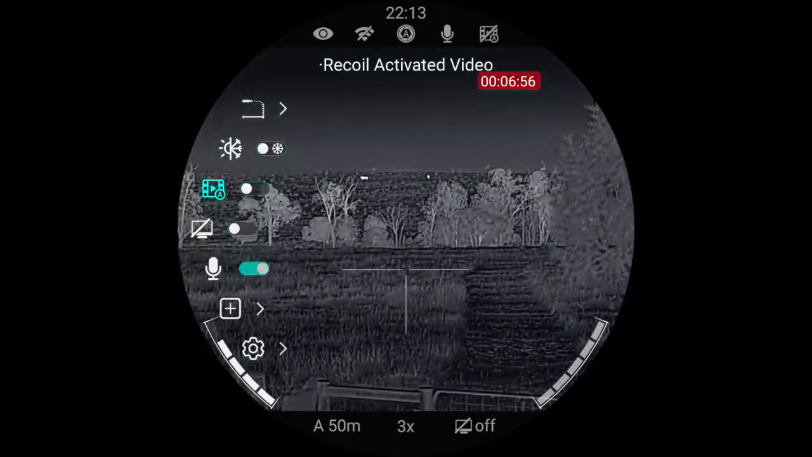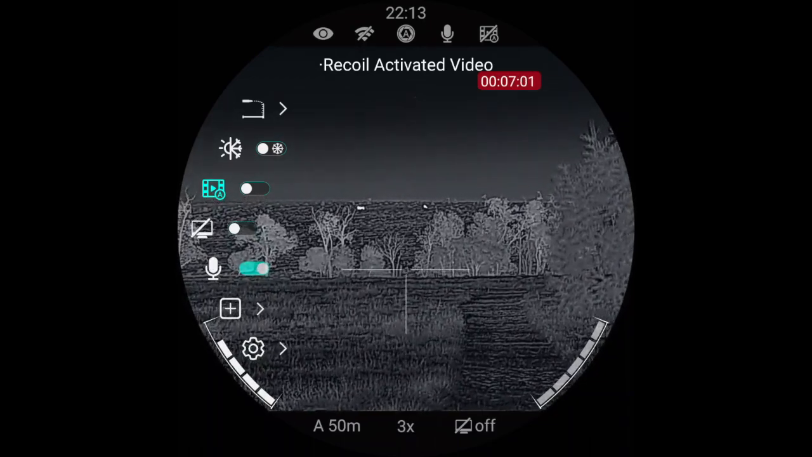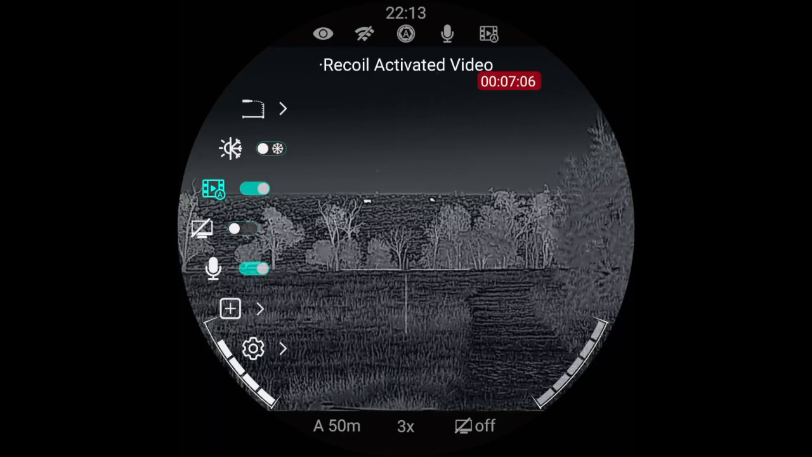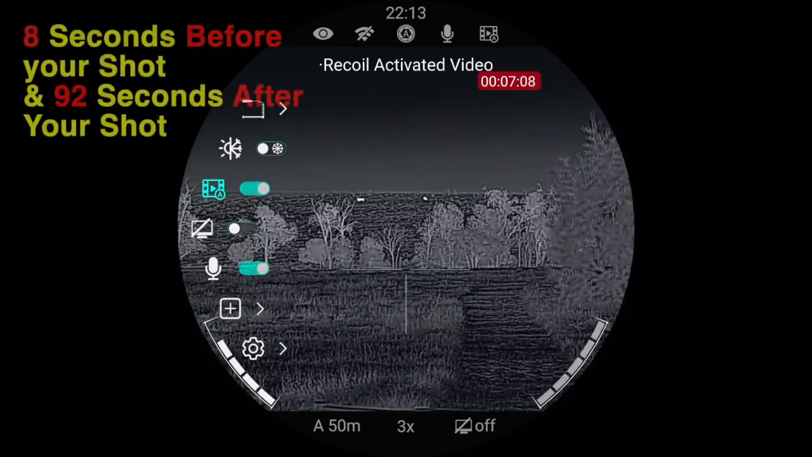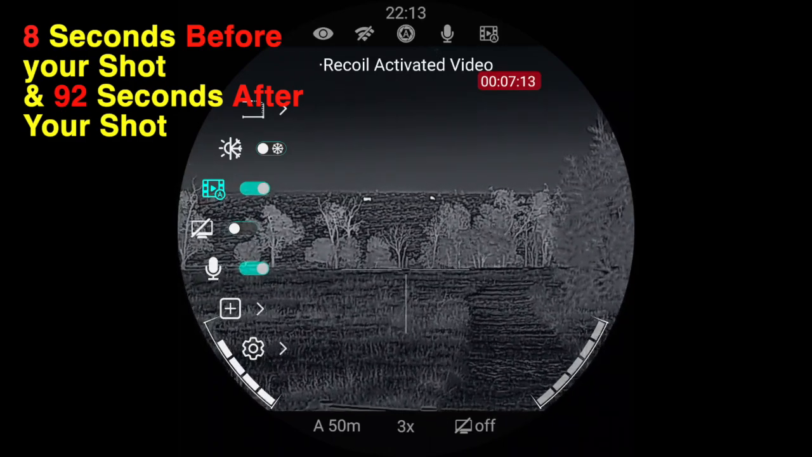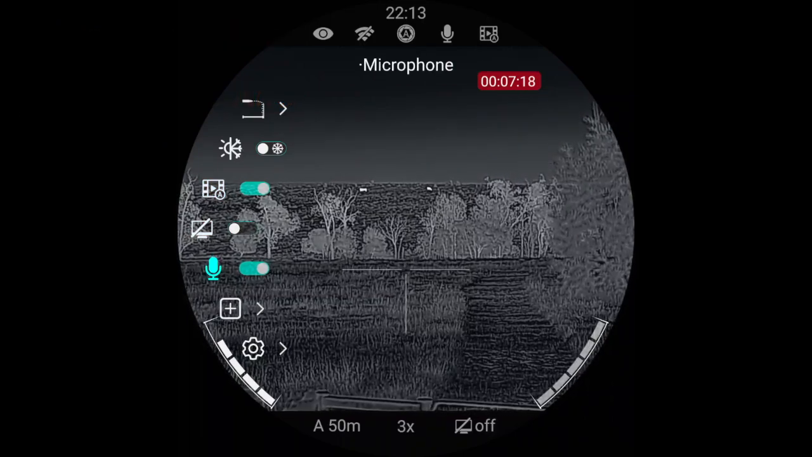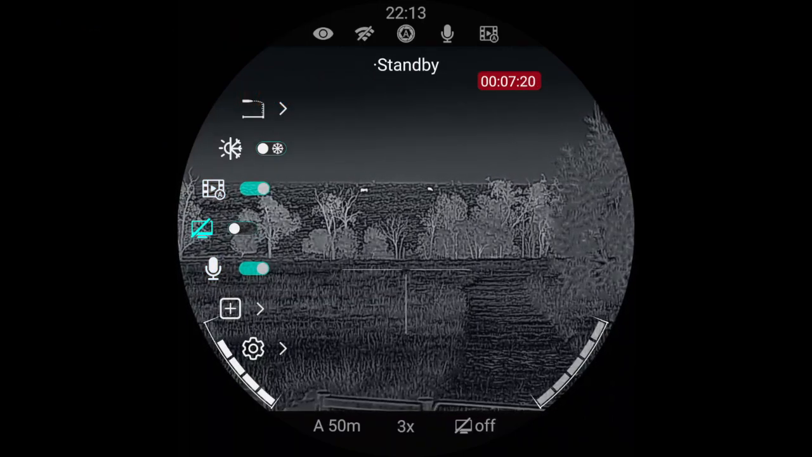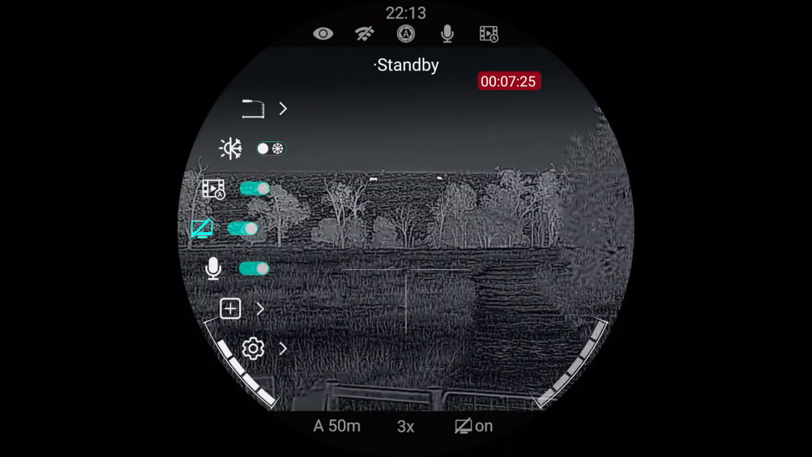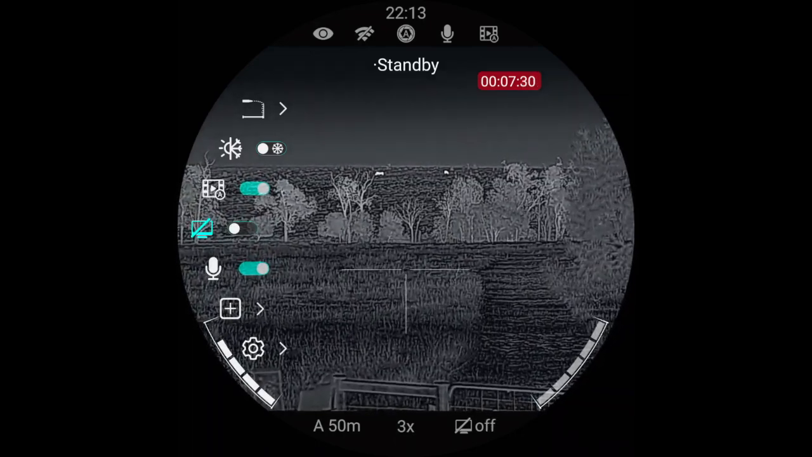Now you get recoil activated video. Apparently, I haven't tried this yet, but apparently you can record with that on there. It'll be buffering, and when you have a shot, it'll record for 5 seconds before you have your shot and 3 minutes after you have the shot. So I might leave that on and I'll try it later. Standby, so you can turn that on and it probably will go to sleep if it doesn't have any use for a while, but I'll leave it off for now.